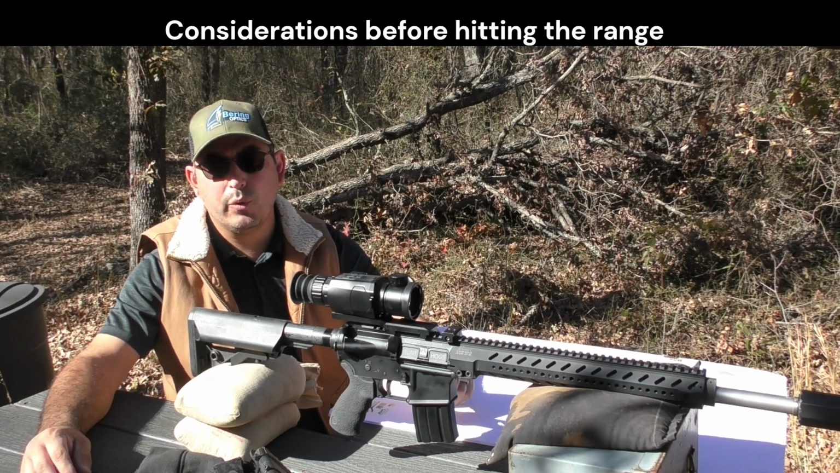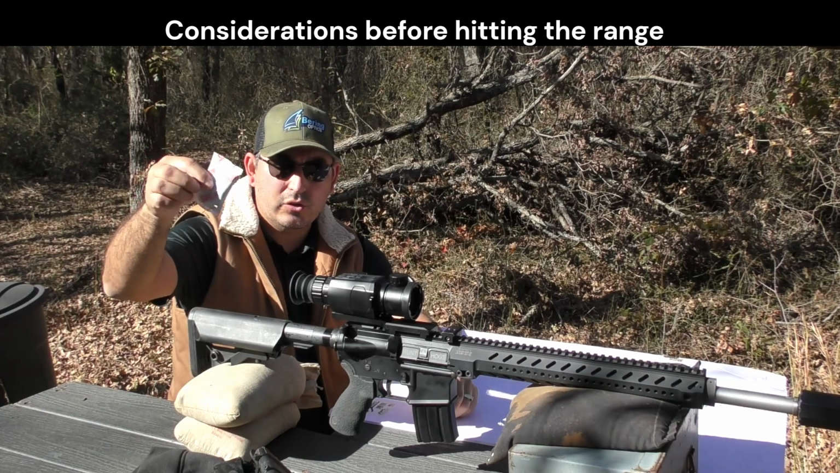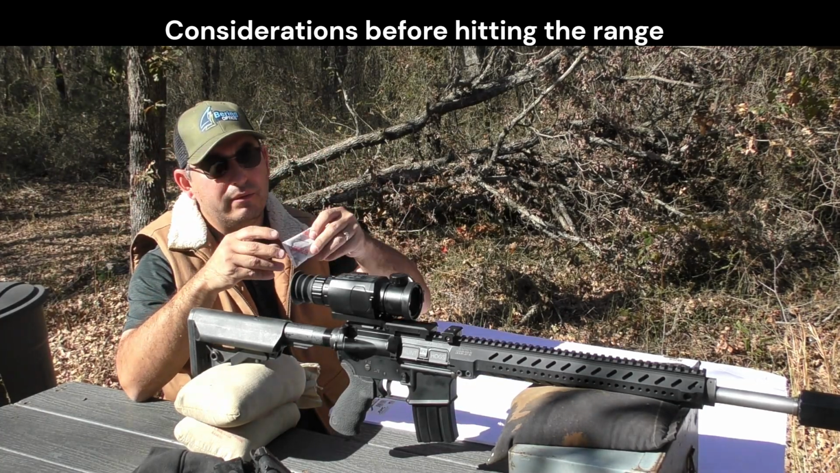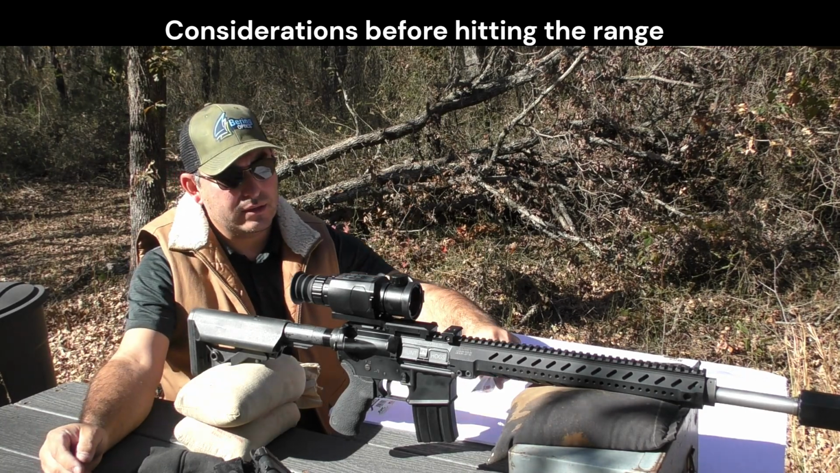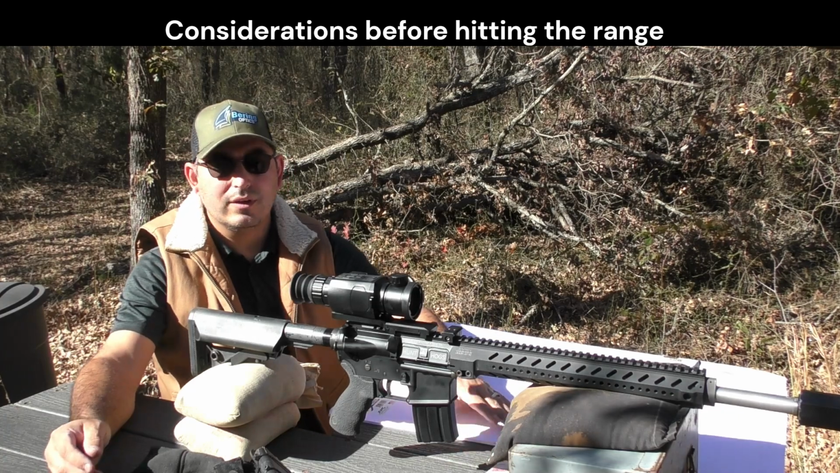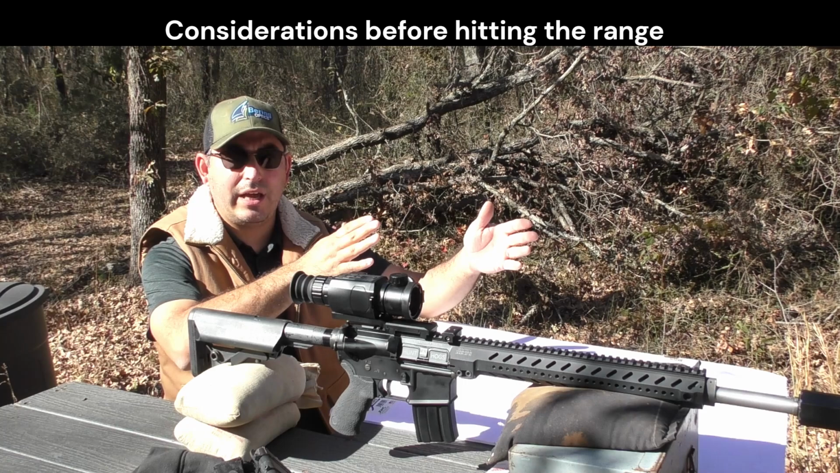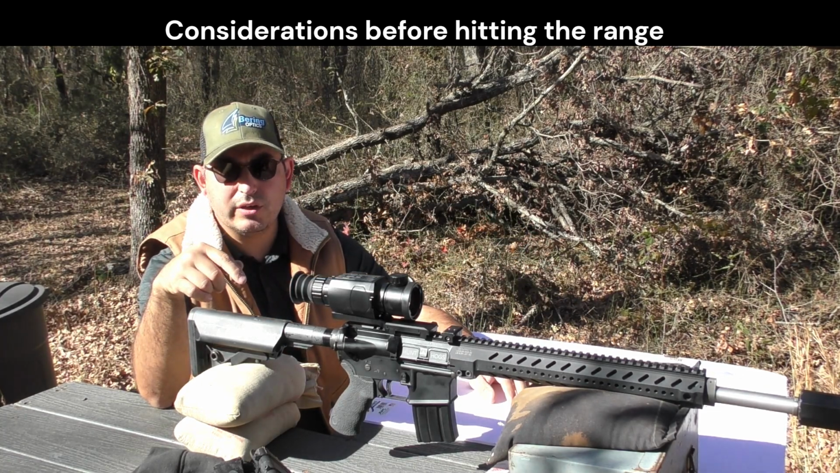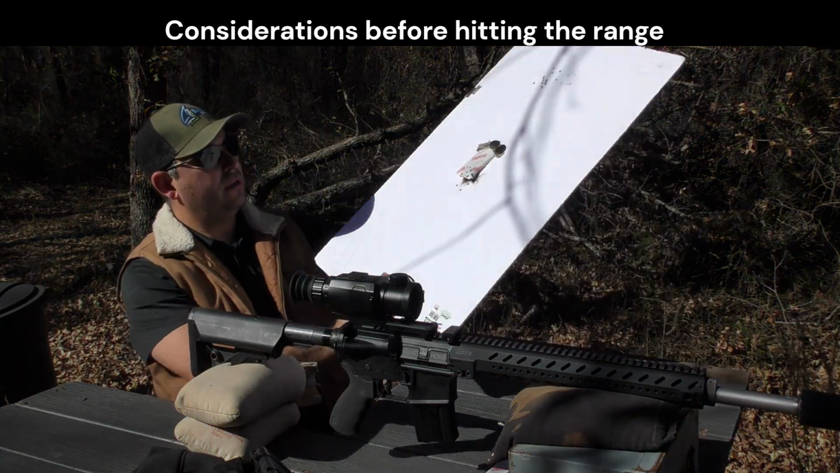Mainly because the aiming points, like today, I'll be using this chemical hand warmer. So just the size of this and how it blooms on the target media and the aiming point that it provides is a little bit more difficult to see and get a precise aim point on versus traditional day optics, traditional targets.